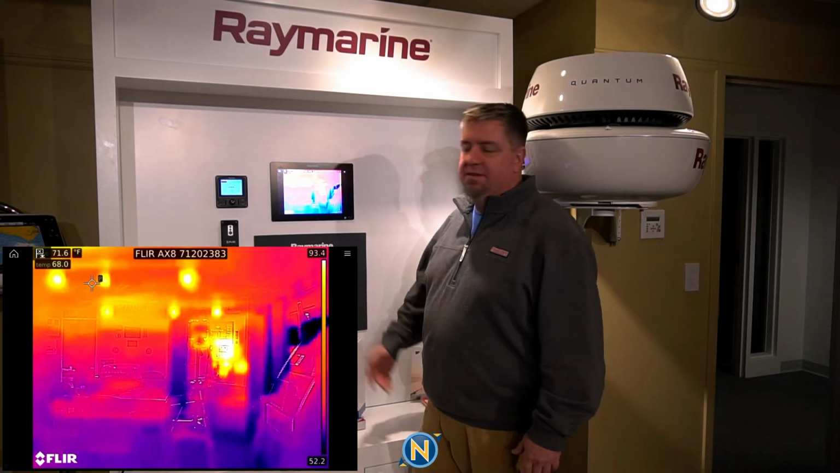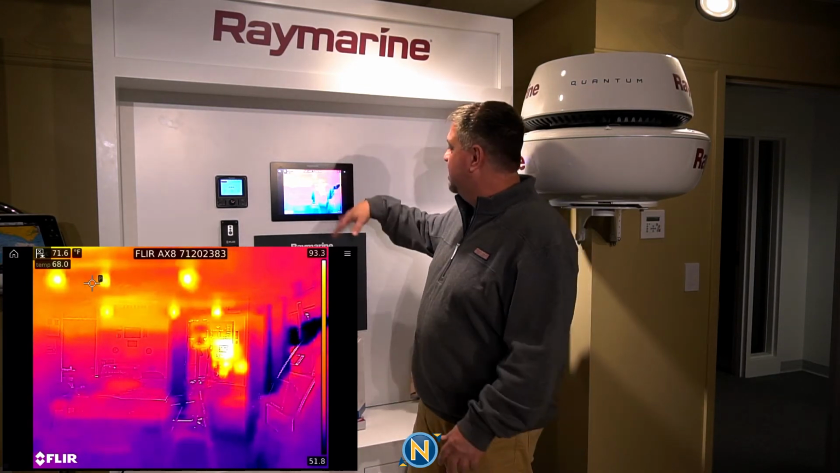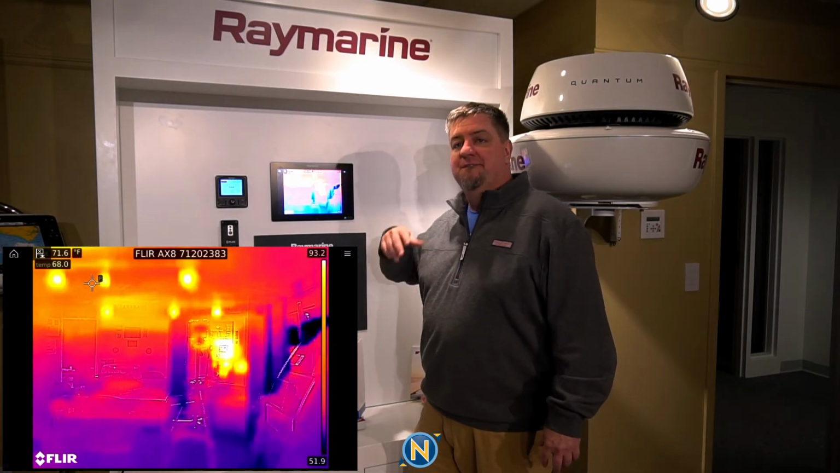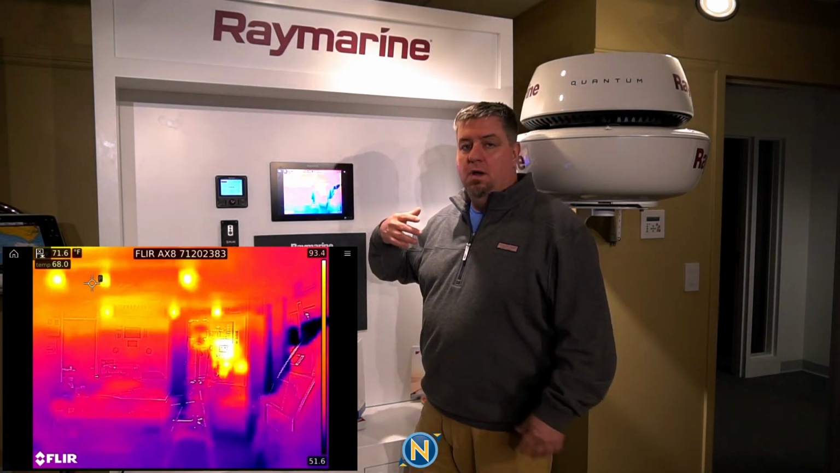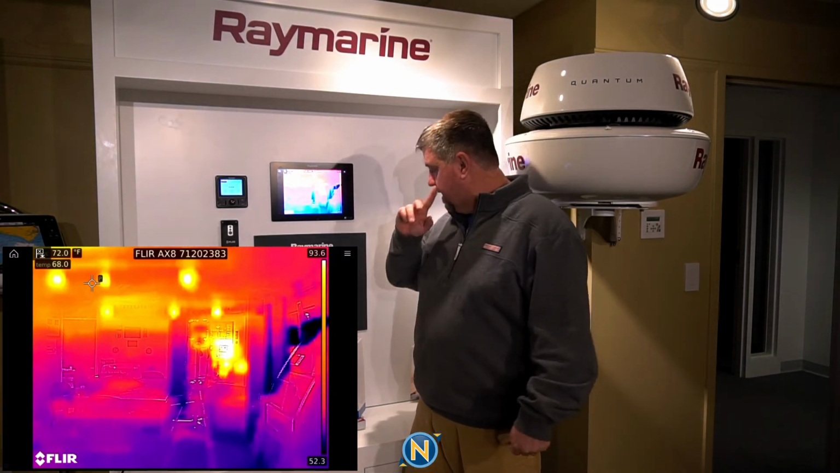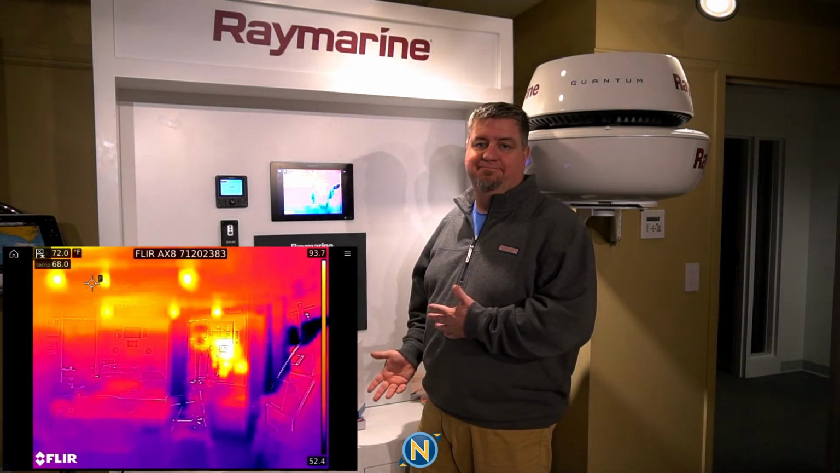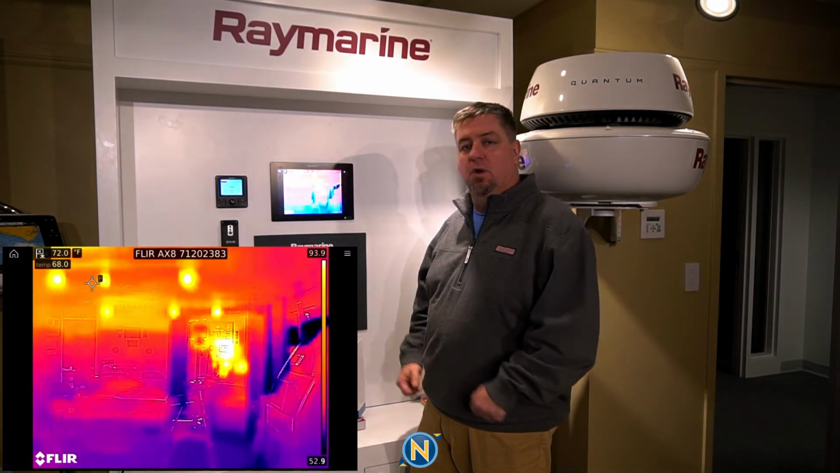So, here's what I'm going to do. I'm going to get on the laptop. You guys are going to kind of watch on the screen as this happens. I'm going to set a couple of pinpoints for alarms. You can set for a high alarm or you can set for a low alarm for temperatures. And then I'm also going to set up a perimeter alarm as well. And again, I just want to show what is possible for this. Again, I just don't think it's being utilized fully.